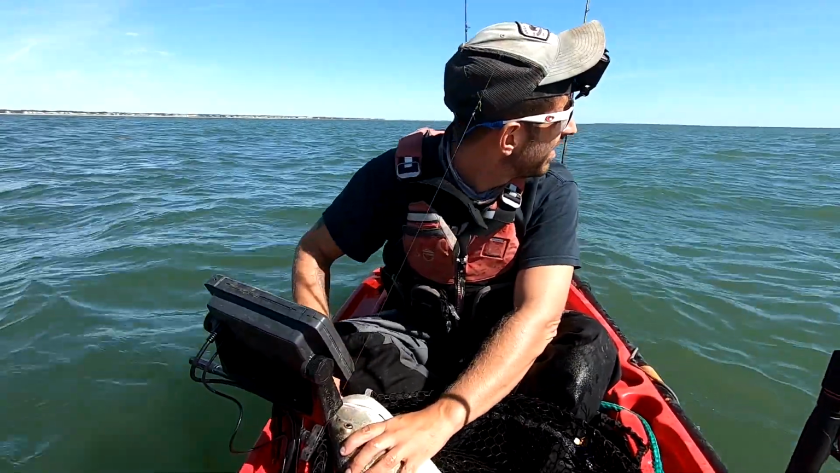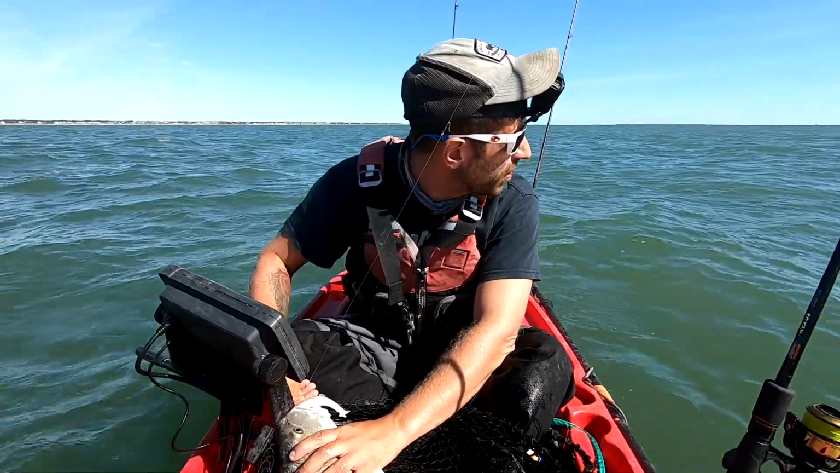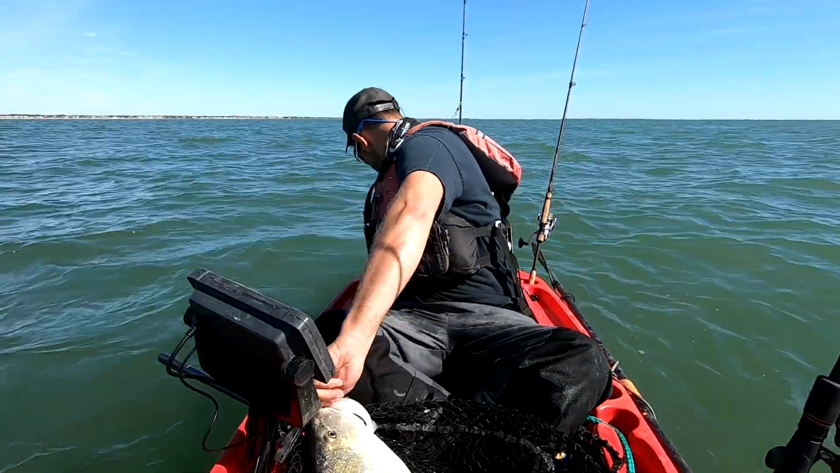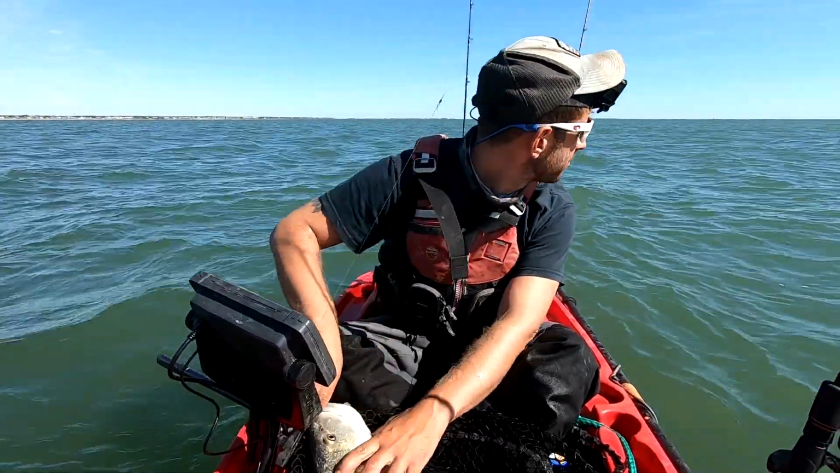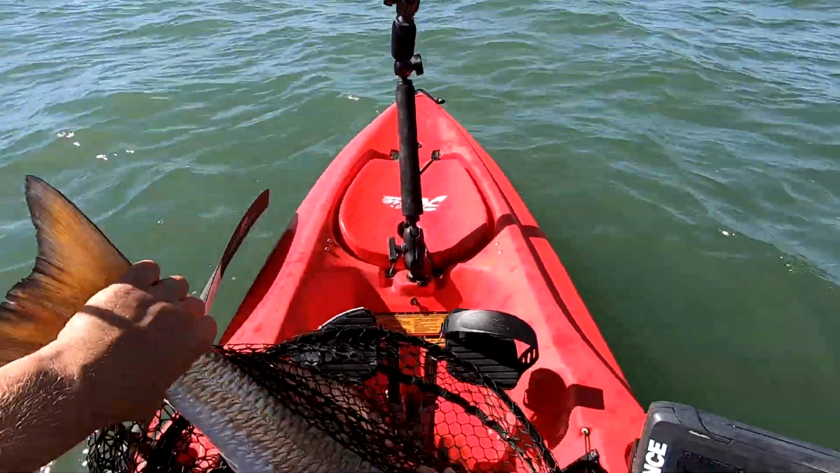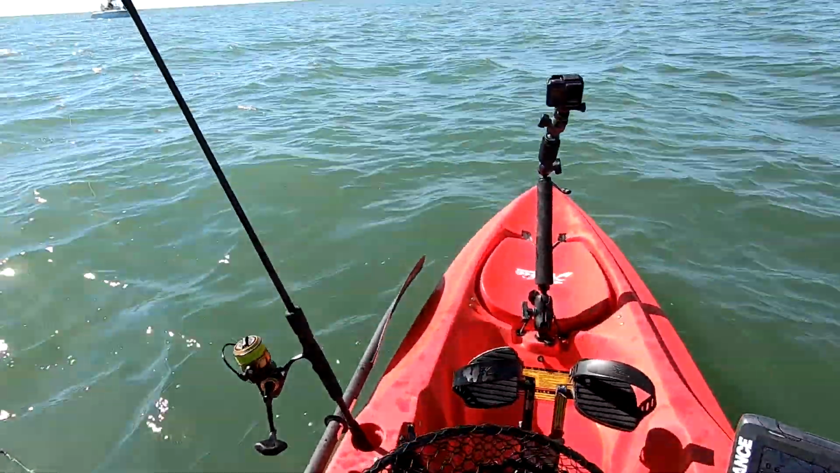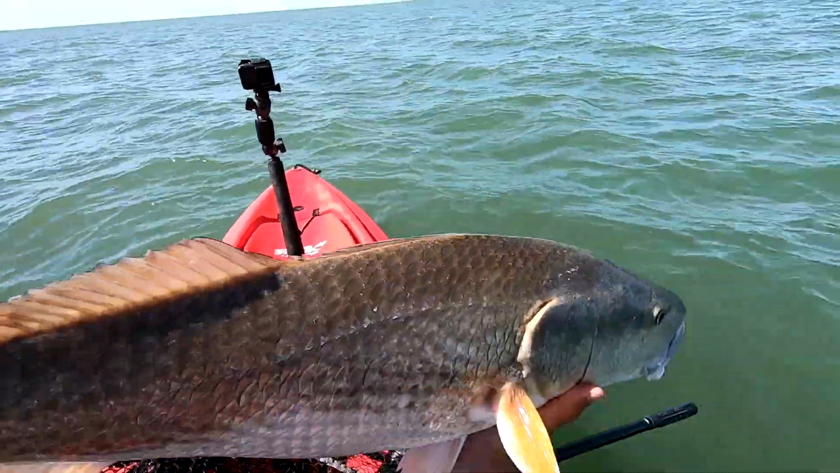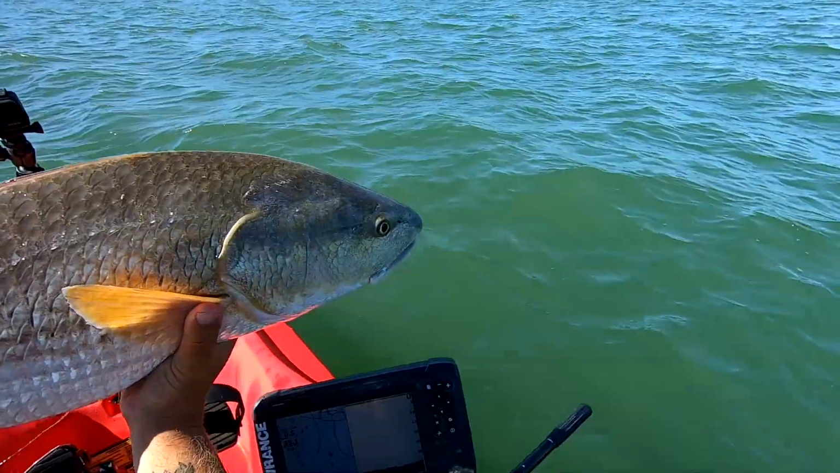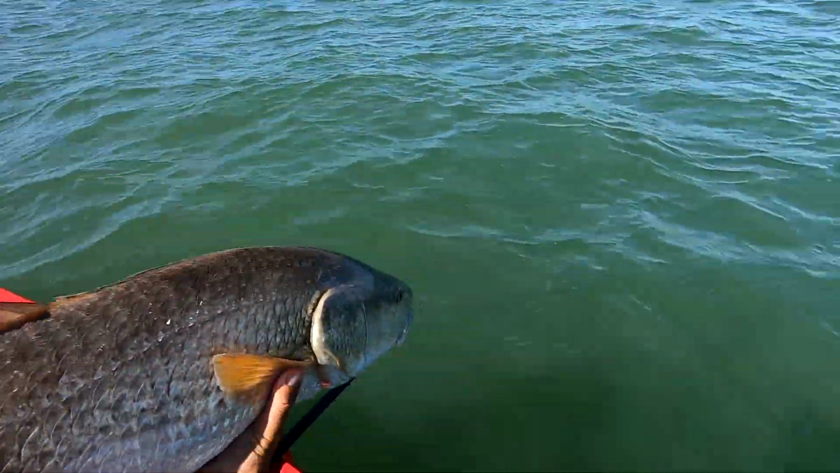What's that? Artificial. Yes. Yeah, jigging. All right, we got our first redfish for the day. It's probably, you know, average 30 incher, 35. These are awesome fish.